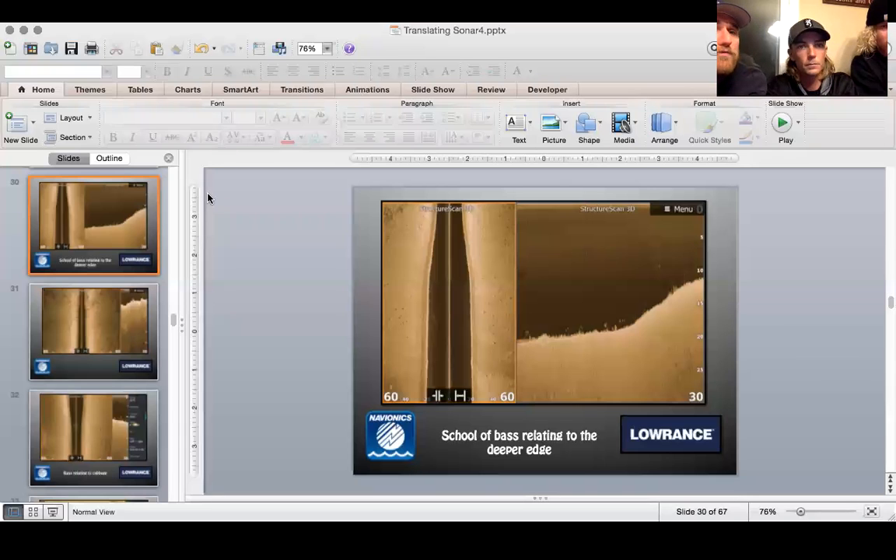I don't know if Humminbird lets Navionics do that on their units, though. I don't think so. I don't believe you can. You'd have to use a Lakemaster card for that on a Humminbird.